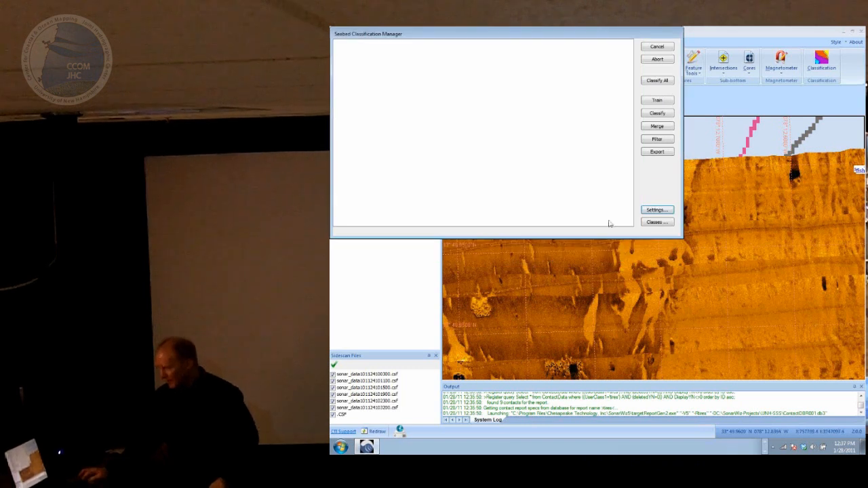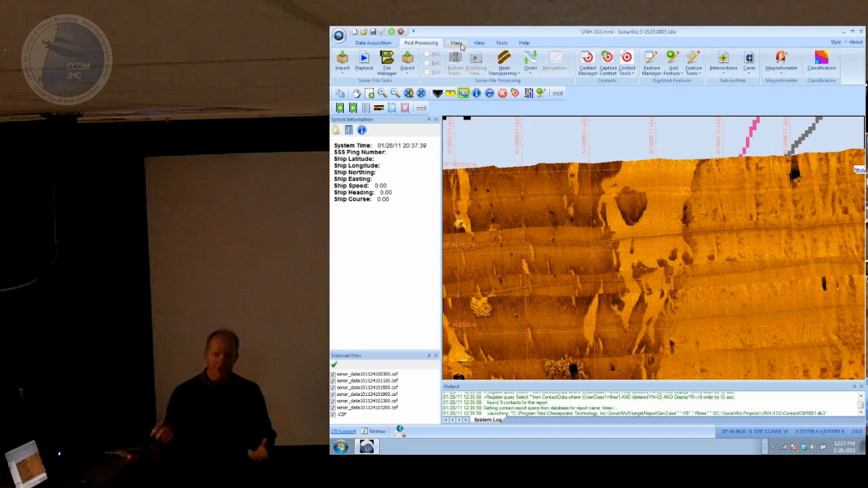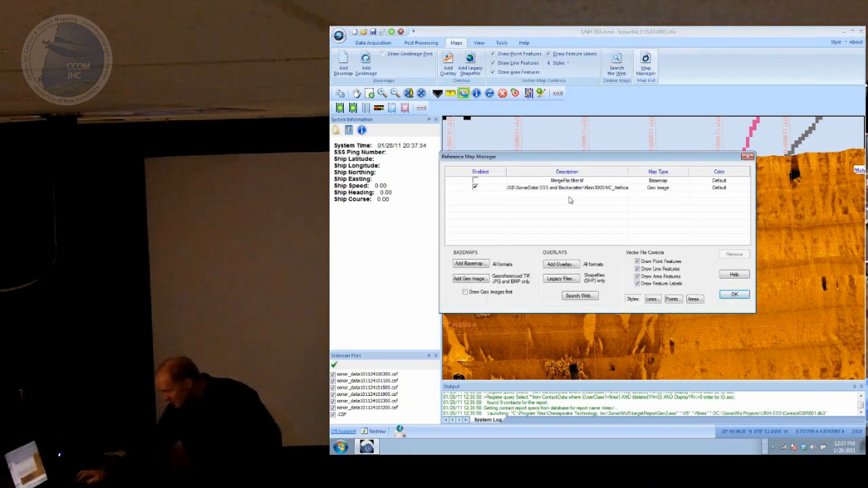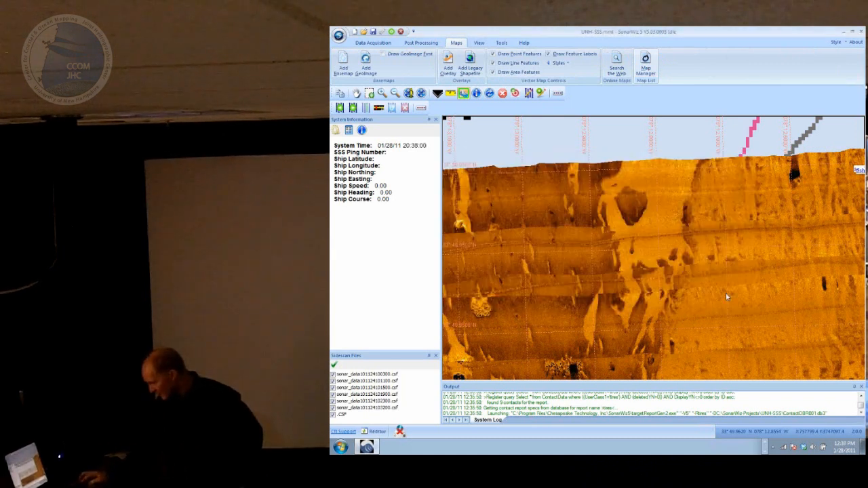This takes a while to run. I ran it in the hotel room this morning, and it took about 10 minutes on this particular data set. So I'm not going to run it, but I'm going to show you the results of what I got this morning. The classification tool generates two different outputs. It generates a georeferenced map of the classification, and it generates an AutoCAD or shapefile drawing of the outline of all those polygons. So I'm going to load up, using the map manager, actually I've already got it in here, the TIFF that was built by the classification object.